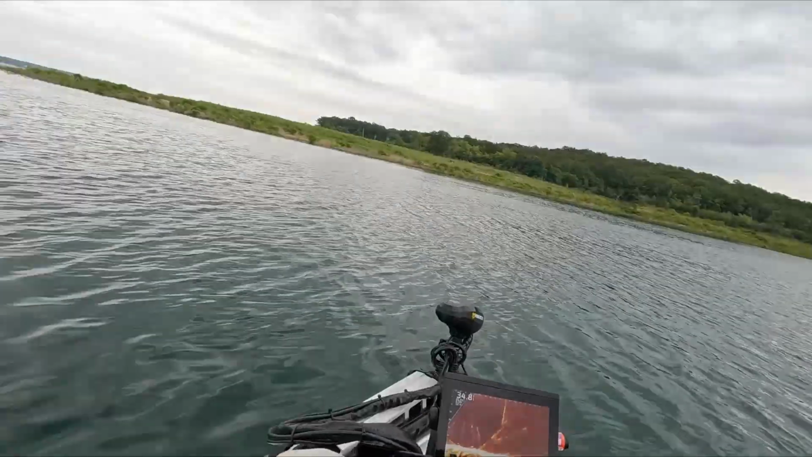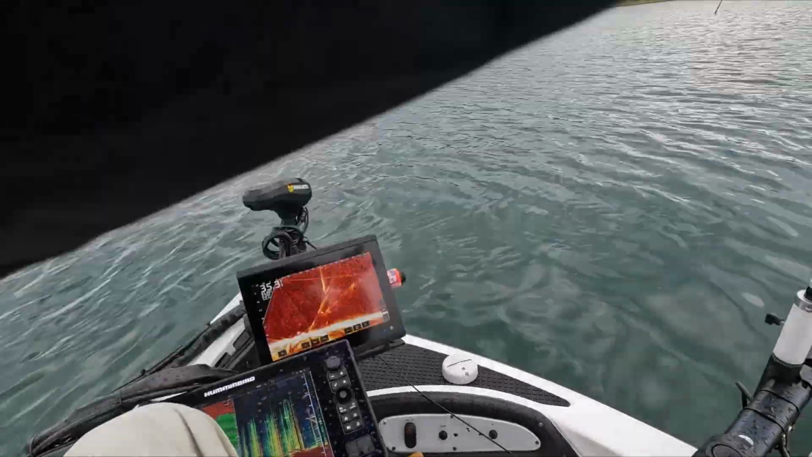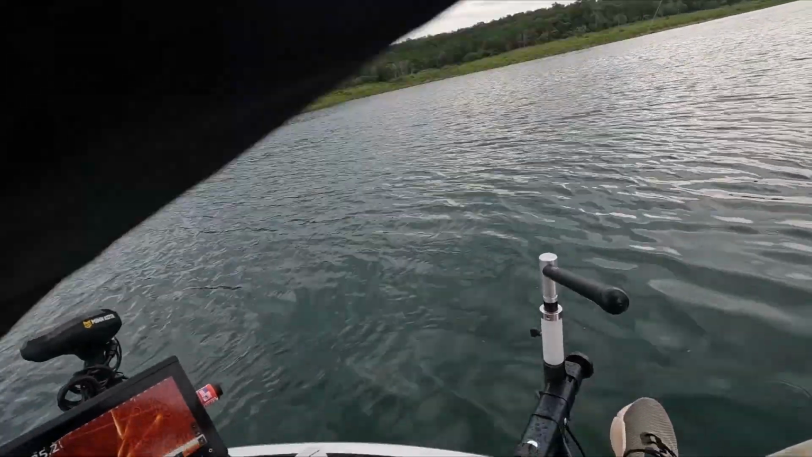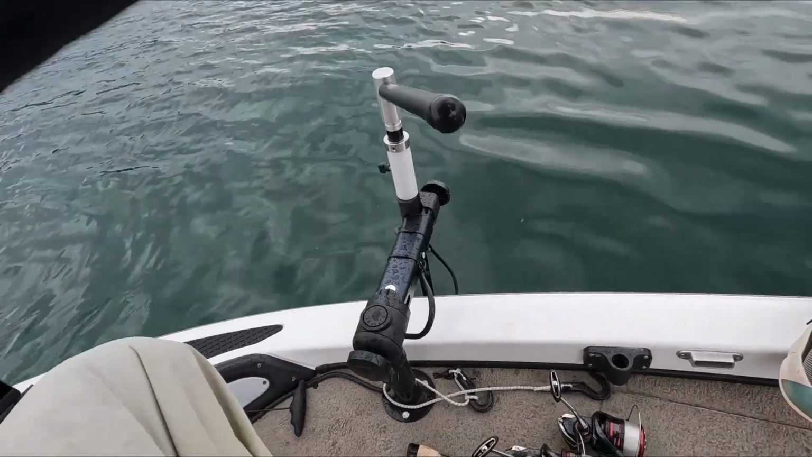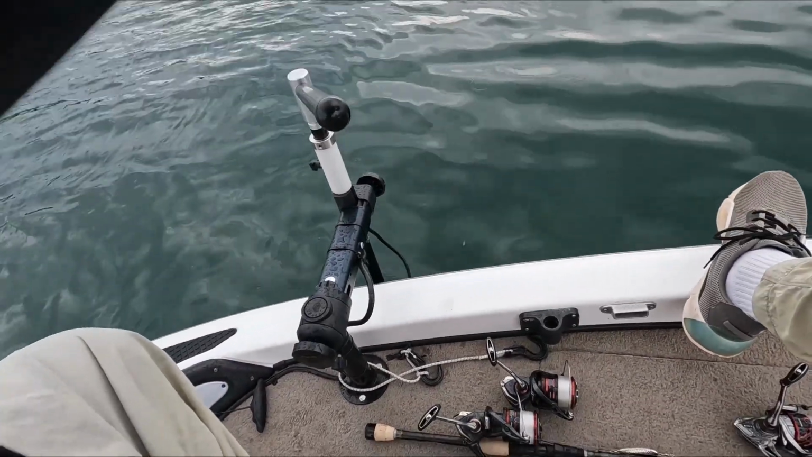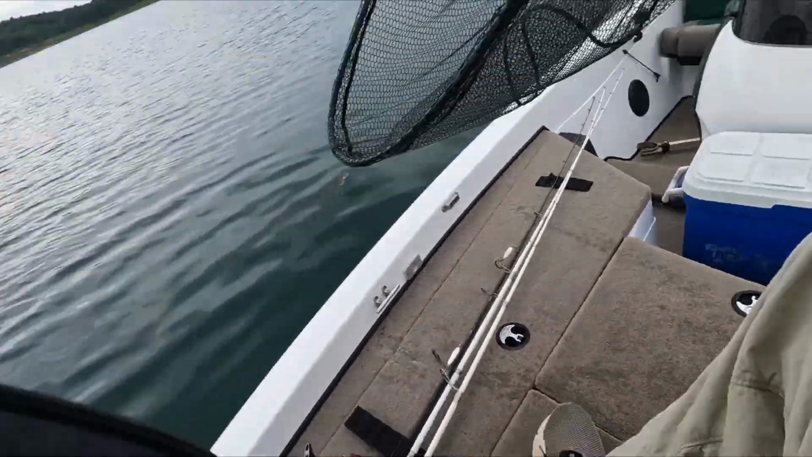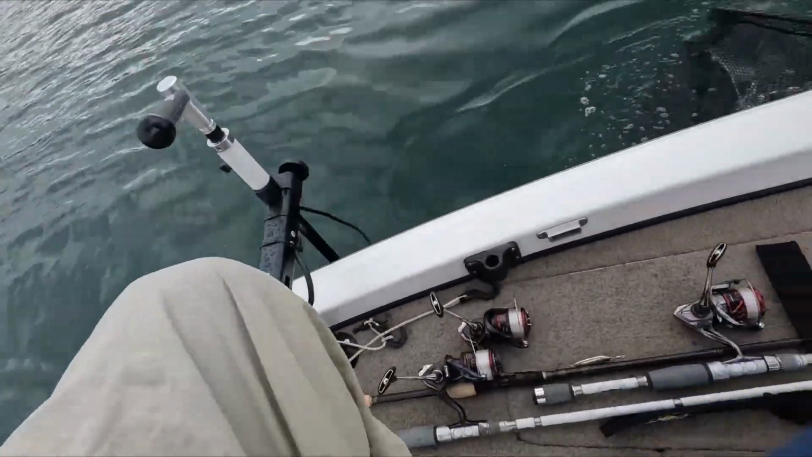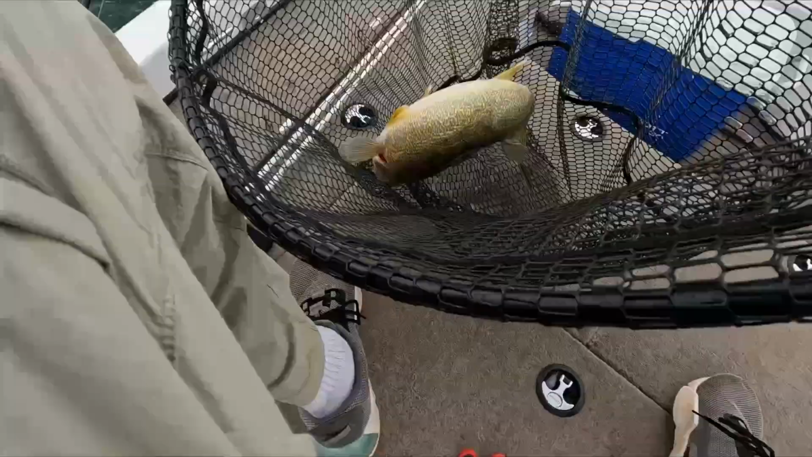Right on in there. Got one. Yeah, baby. Oh, it's a huge walleye. Oh, well, huge in the water.